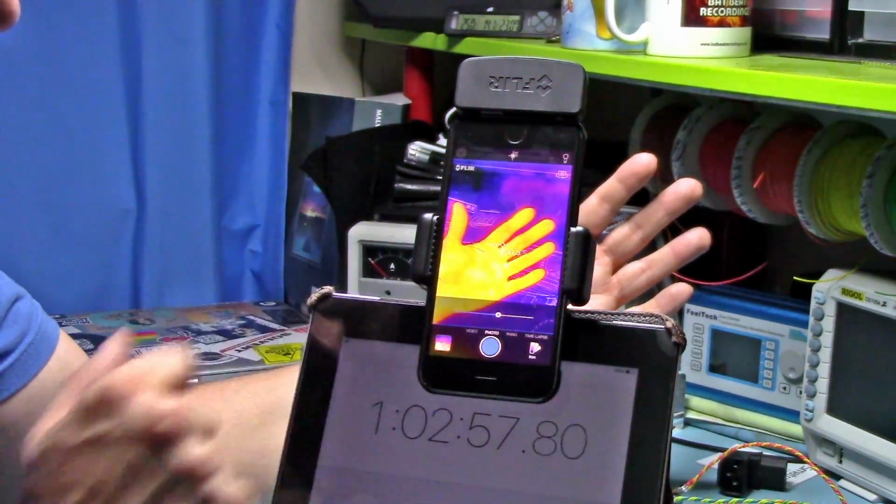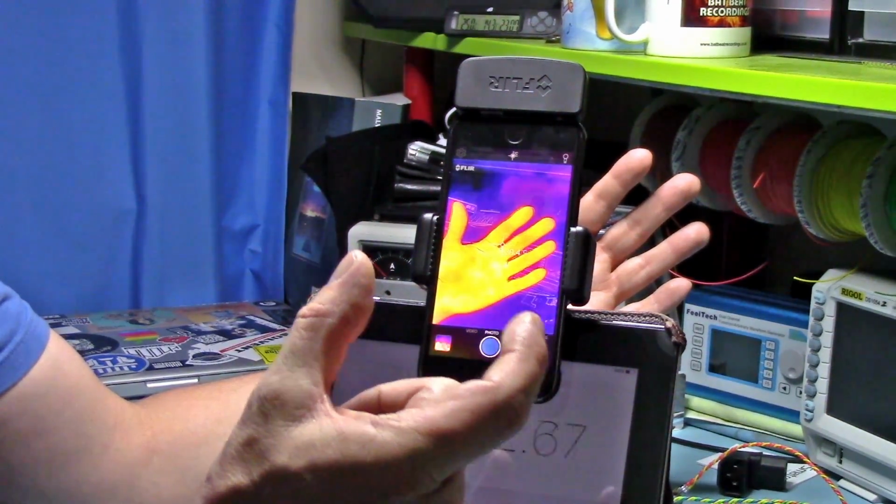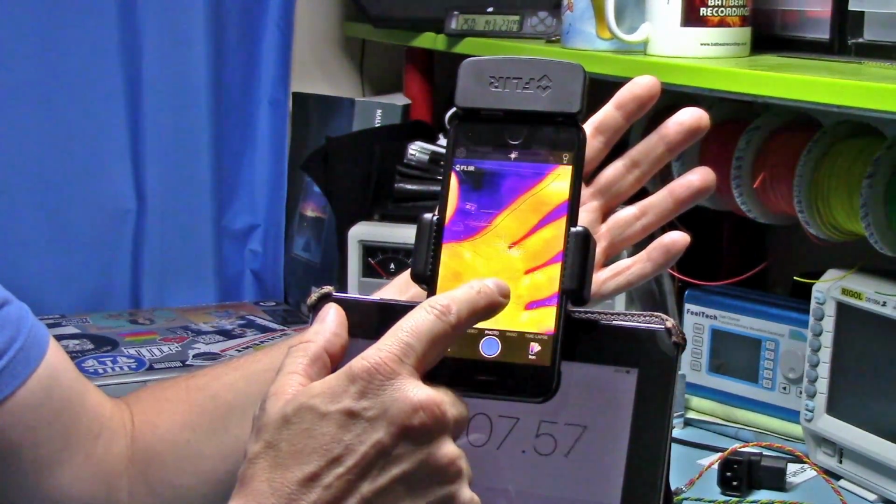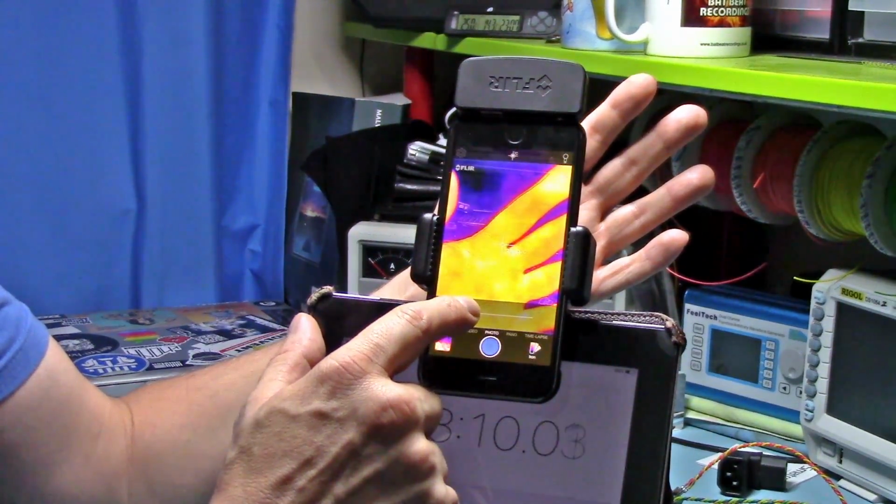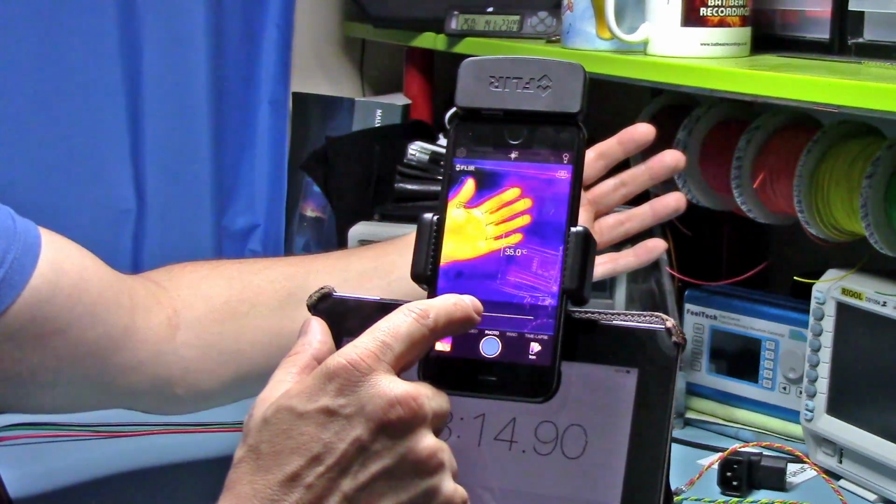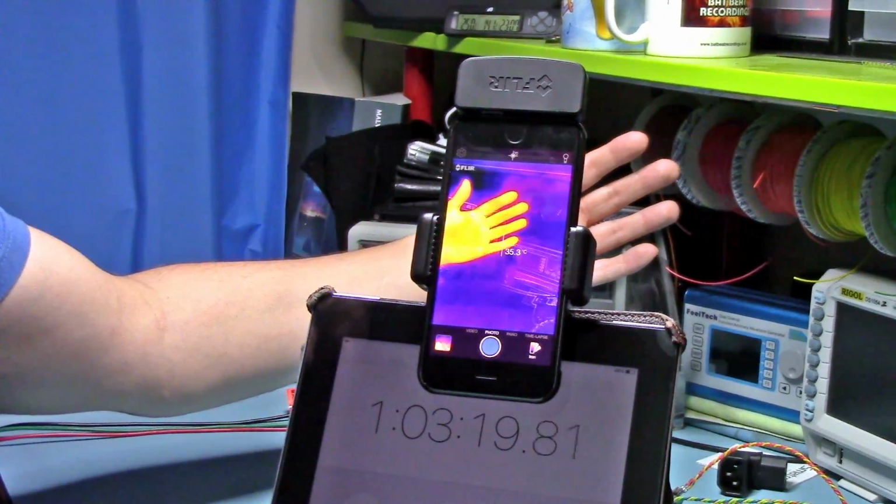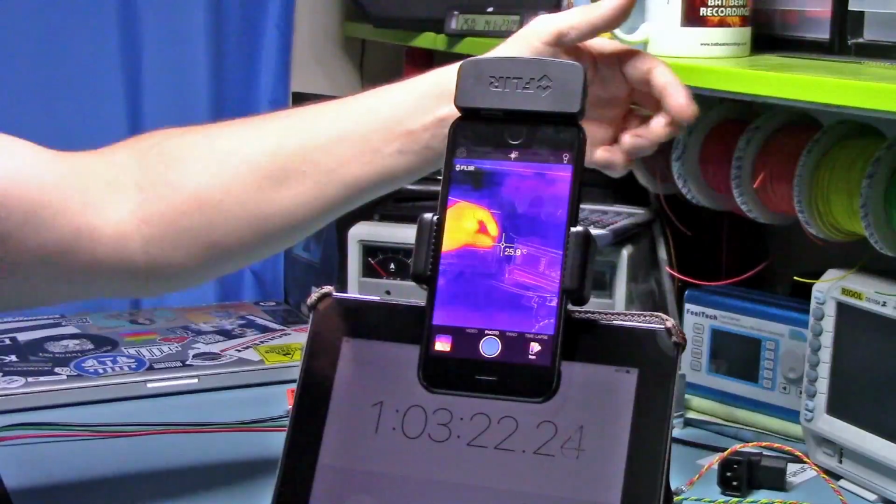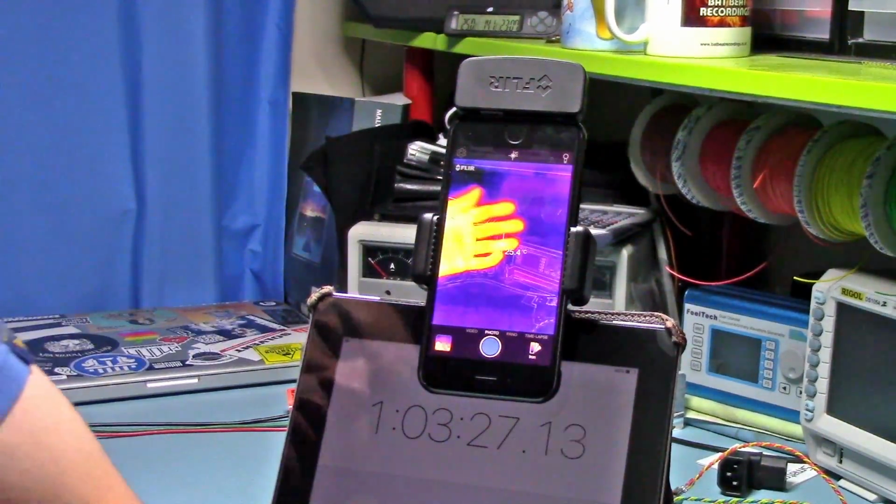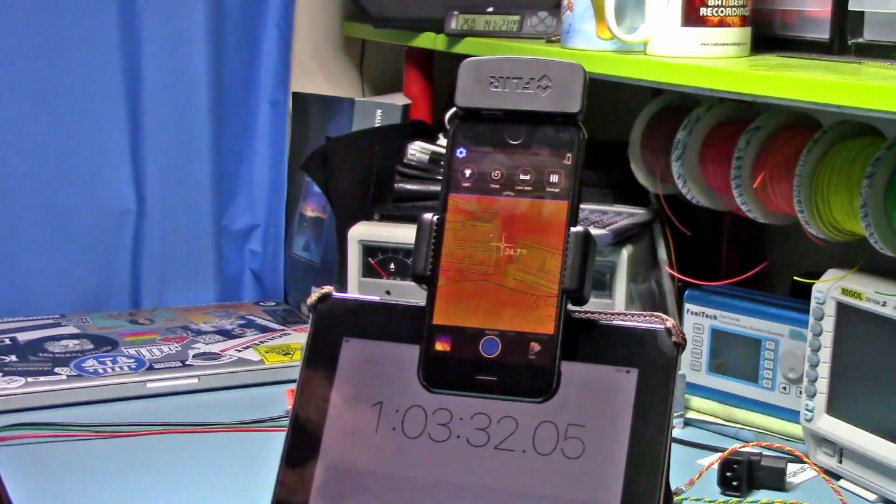Now obviously, because there's two cameras a distance apart, when you move something closer it is going to go out of alignment, and you're going to have to realign like this. And as something goes further back, you probably can't see that on a video, but you just move the cameras to align, so you've got the visual camera and the thermal camera in the same thing. But what we're on now, 2%.